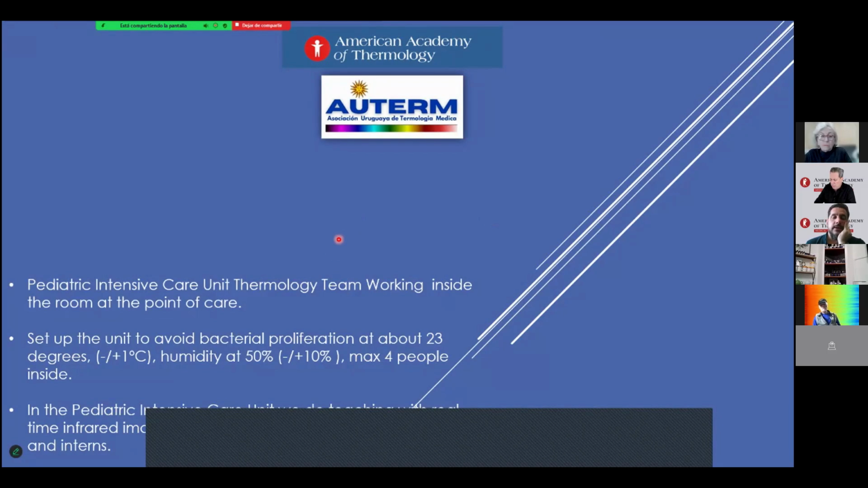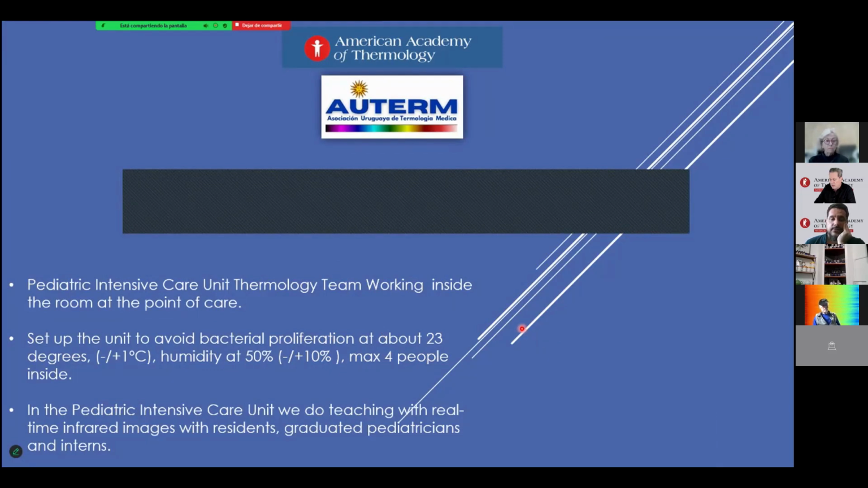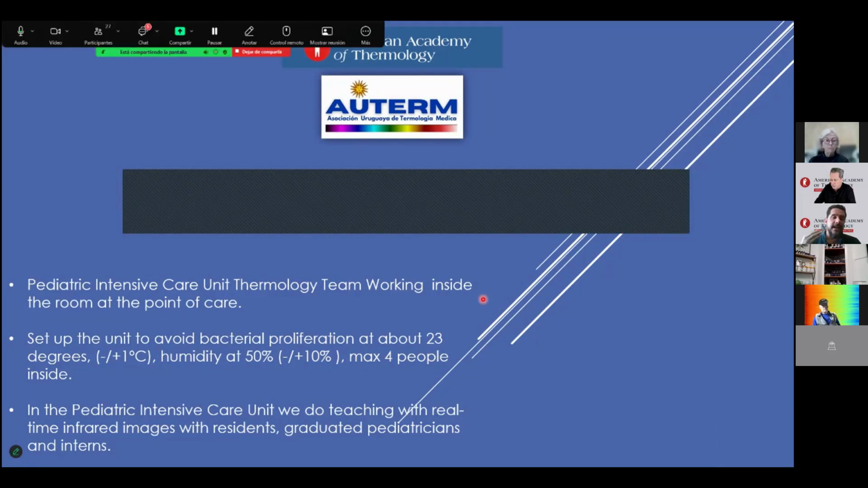You can see in the next images, it's 22 degrees. The humidity inside is 50, not more than 10 above or below, with a maximum of 4 people inside. And the most important thing is we are teaching with real-time infrared images to residents, graduates, patients, and interns, at all moments.